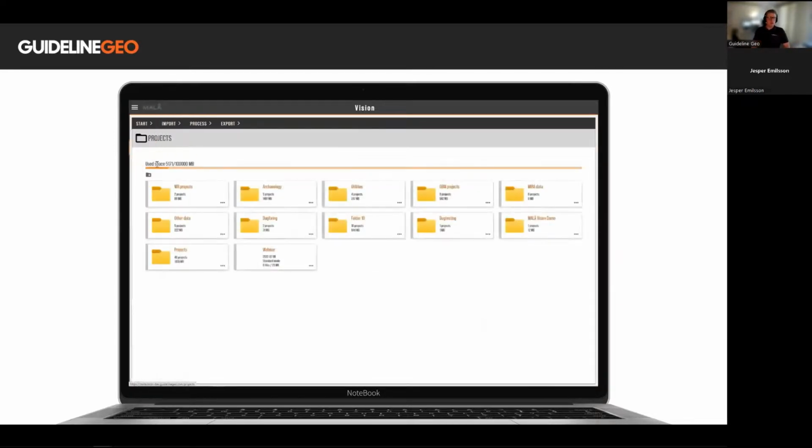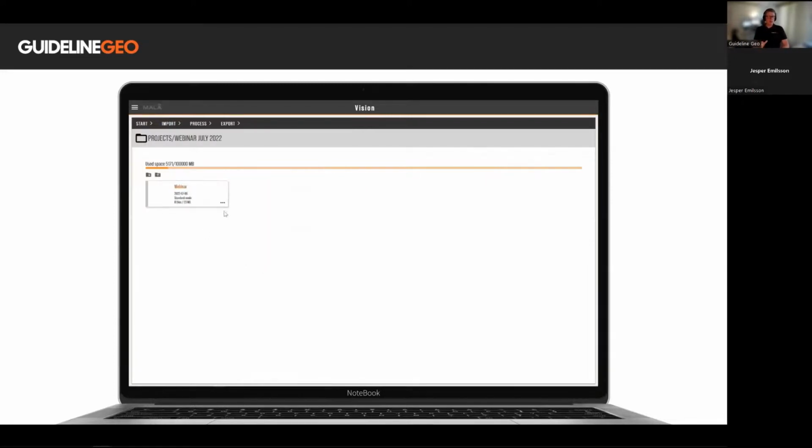So if we go to the projects overview, there is a plus sign on a folder. You can click that and it will create a folder. You can name that to whatever you want, and then simply drag your project, in this case the webinar project that we've been working on, into that specific folder. You click it to open it. You can edit the name of the project or the folder by simply clicking the three dots and changing the name into something different.